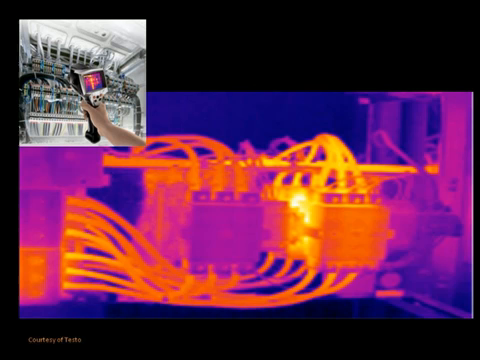inside of a data distribution center. Below is the resulting thermogram. Notice the bright white and orange coloring in the junction box on the right. This can be an indication of a potential problem that needs further investigation. Identifying problems such as this can prevent failures that can result in significant man-hours to repair, dissatisfied customers, and potential loss of contracts due to downtime.